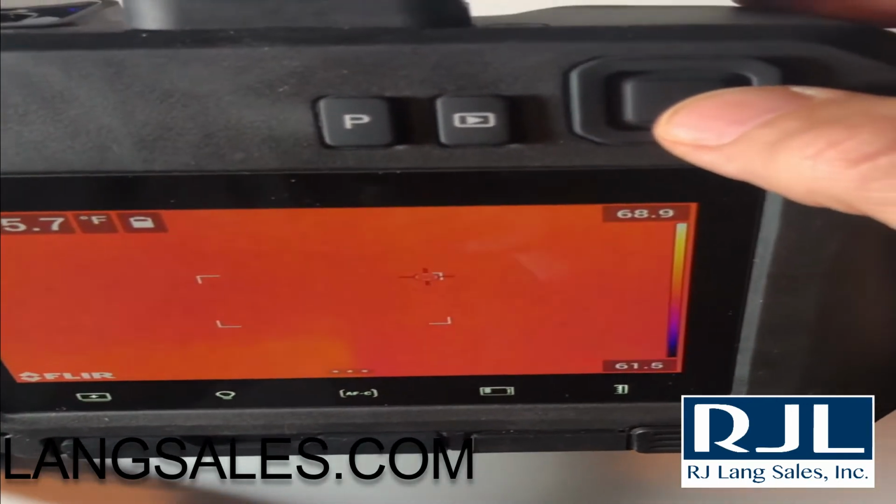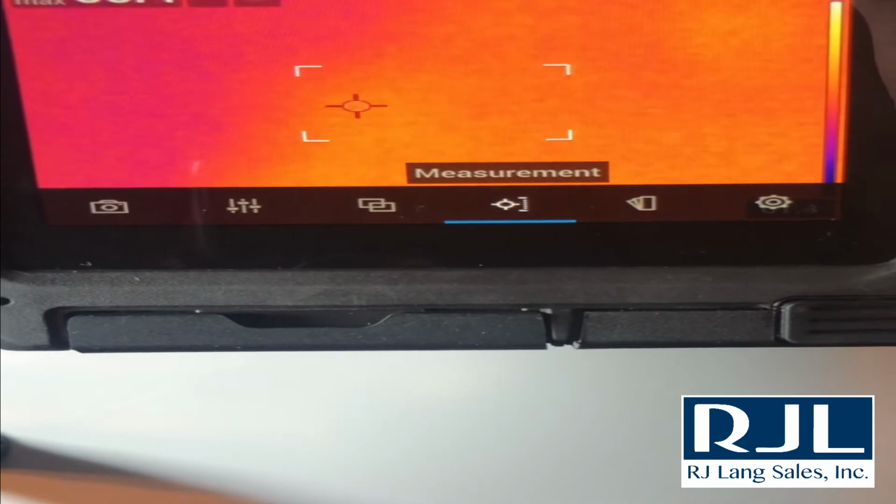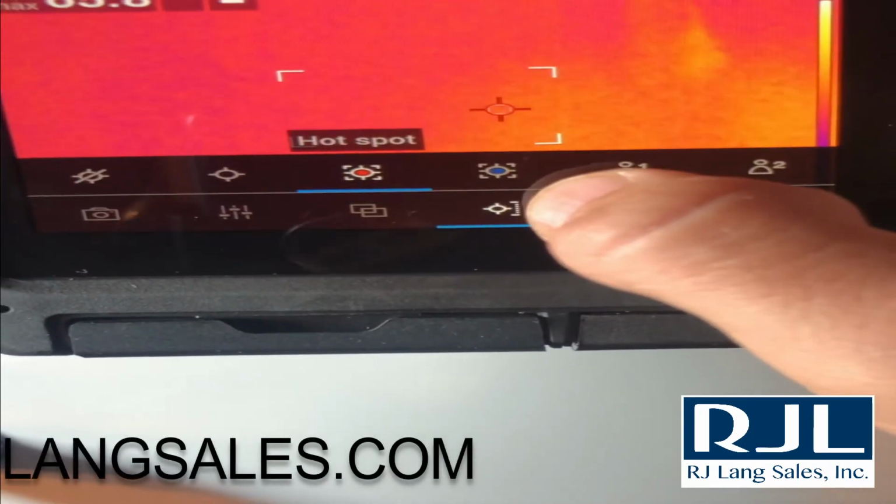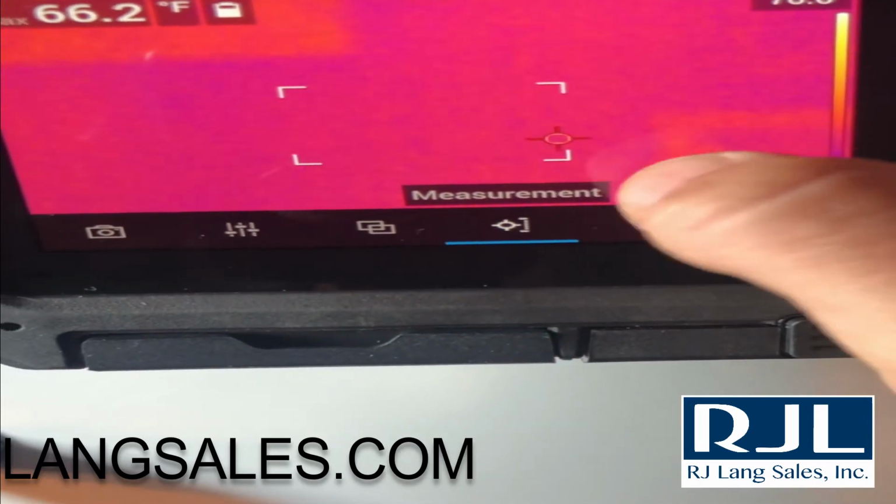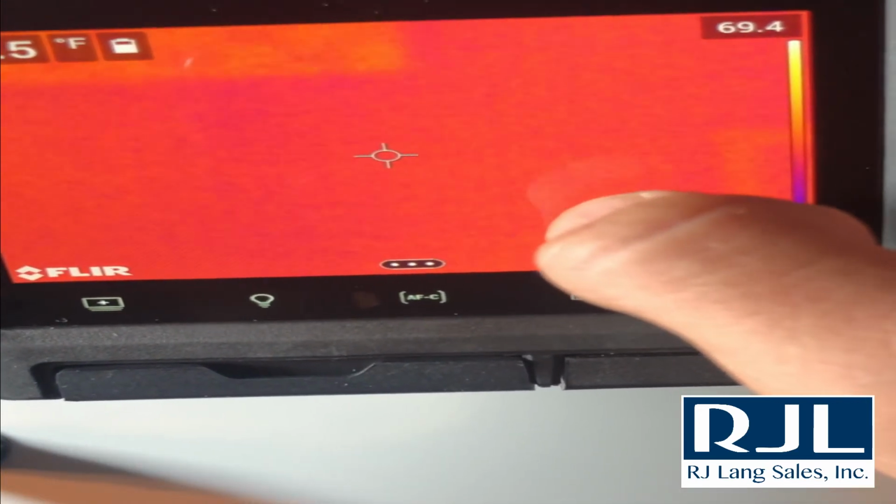So what I'll do is I'll navigate with our menu option, clicking in the middle, which brings up this toolbar. Go down, click measurement, hotspot, and the other one that you'll use is just center spot, where it'll just be that center.